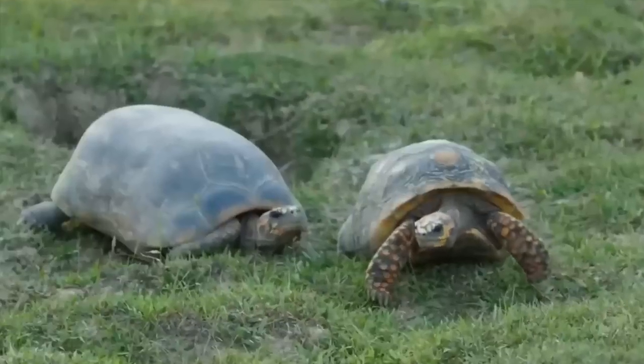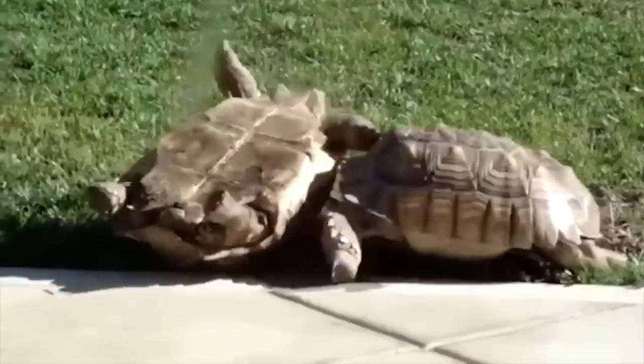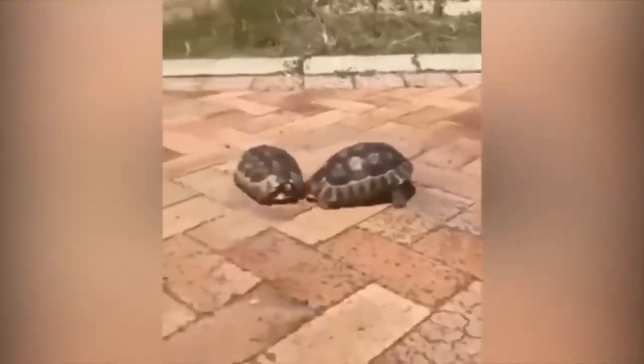This video shows two turtles hanging out together, when suddenly one of them flips over and can't get back on its feet. But what happens next is truly heartwarming. The other turtle comes to the rescue and uses its head to push and help the struggling one roll back over. This behavior has been seen among turtles a lot of times. When one rolls over, the other one comes running to help.